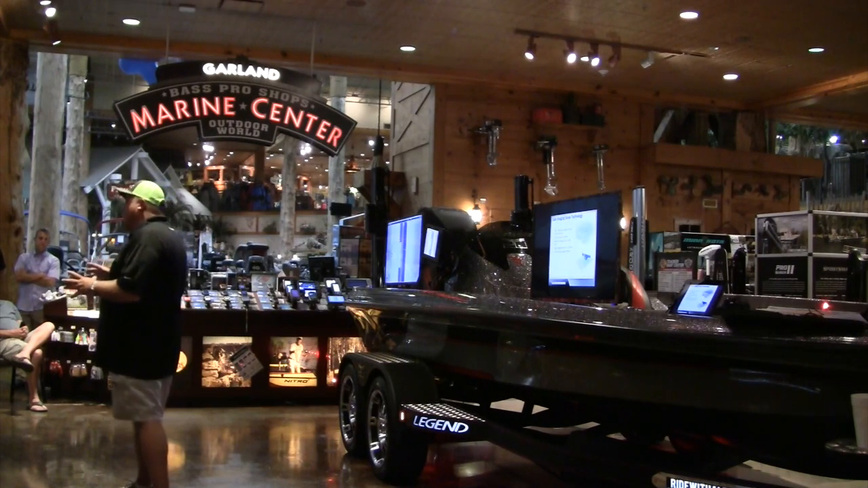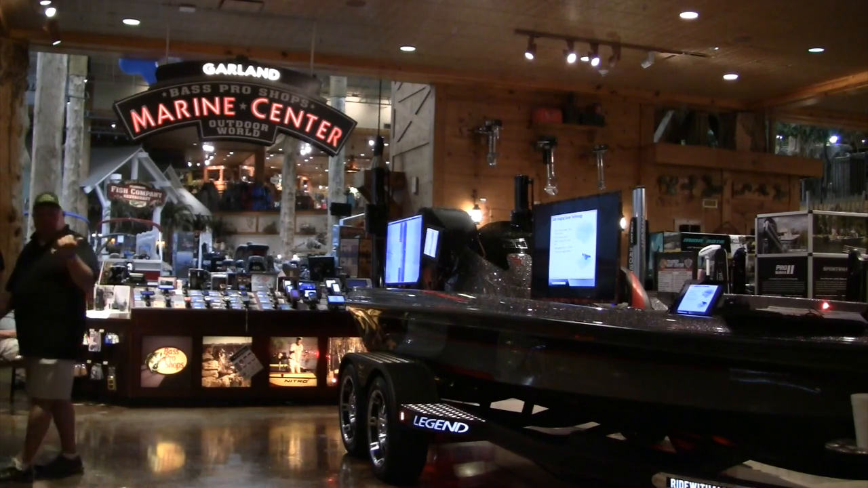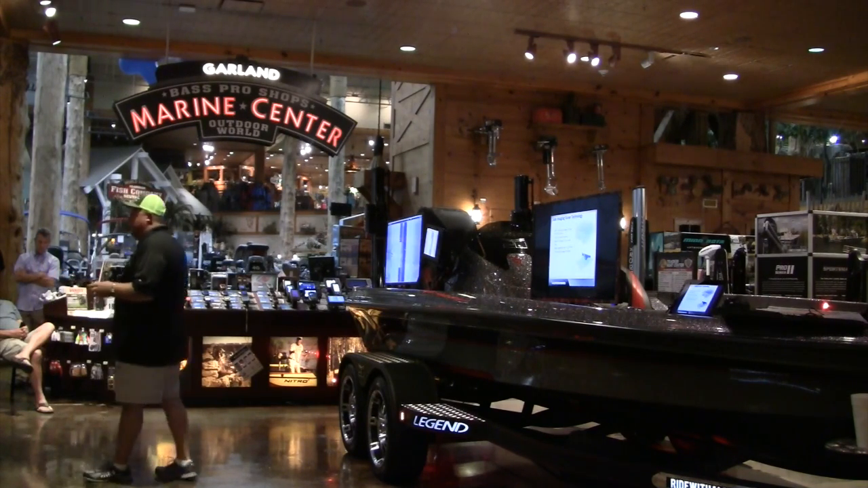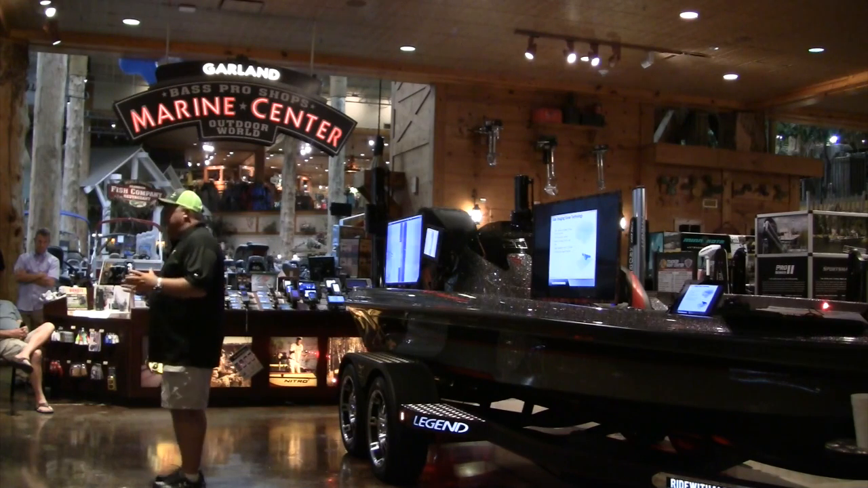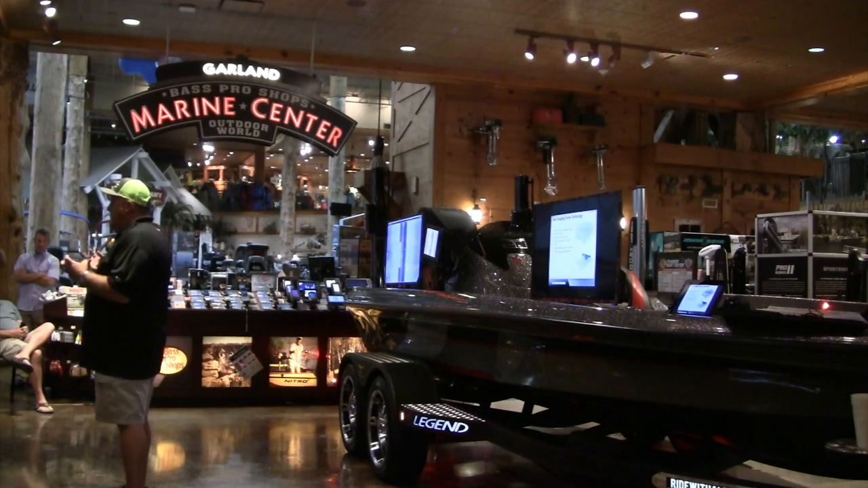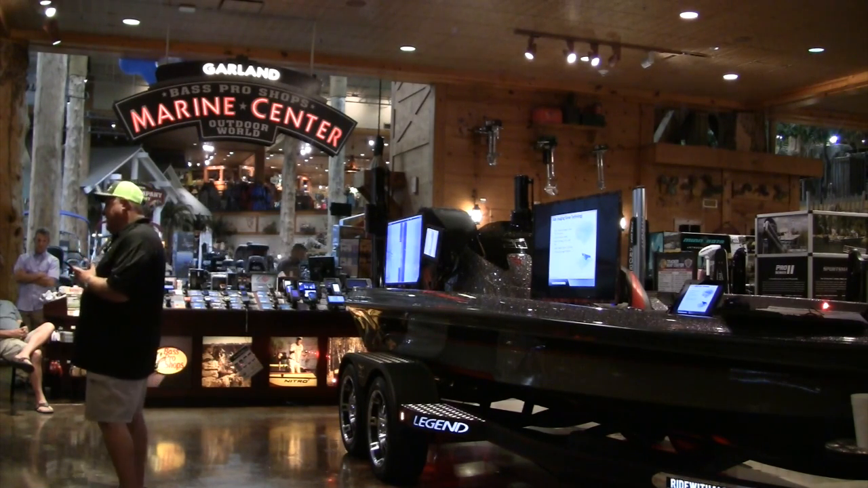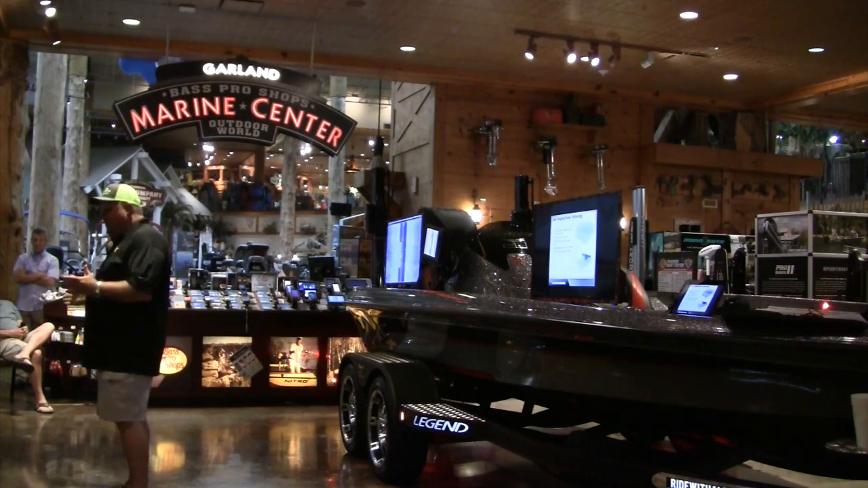Now, where it's really beneficial to have the .1 or the precision GPS puck the Humminbird makes is when you drift. You have to be moving approximately 2.8 miles an hour for that GPS puck to pick you up. But if you've got a heading sensor built into it, it moves with you automatically.